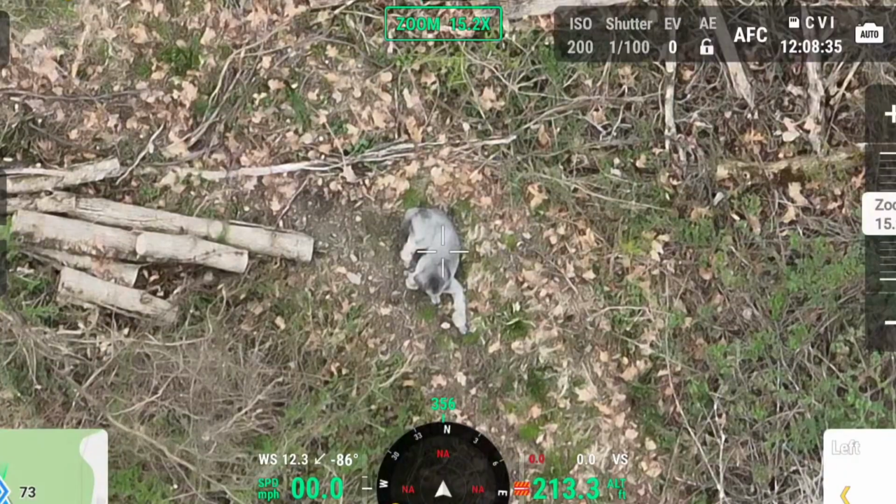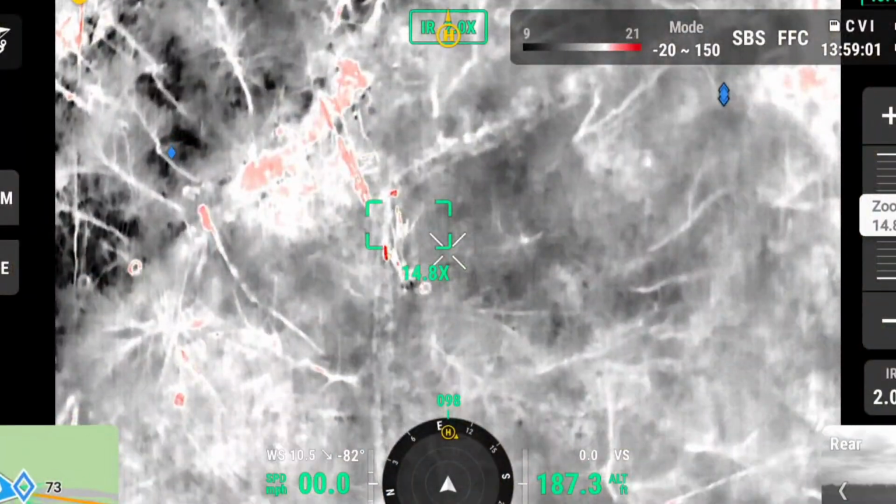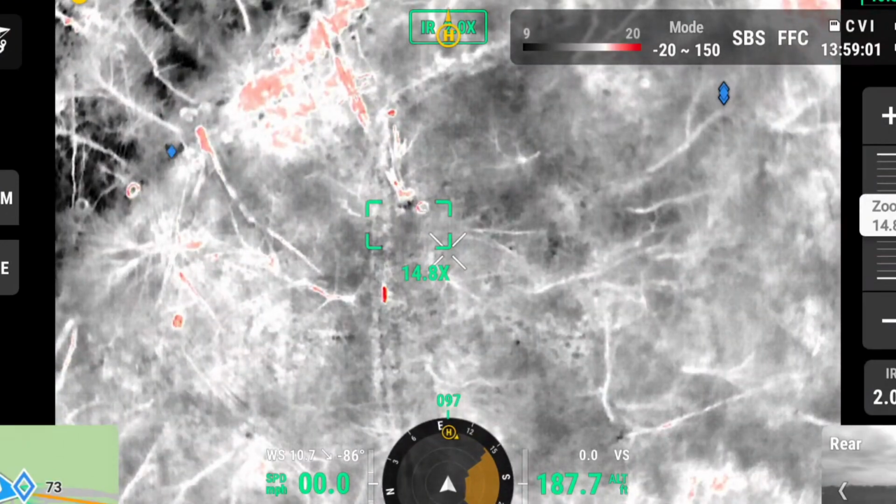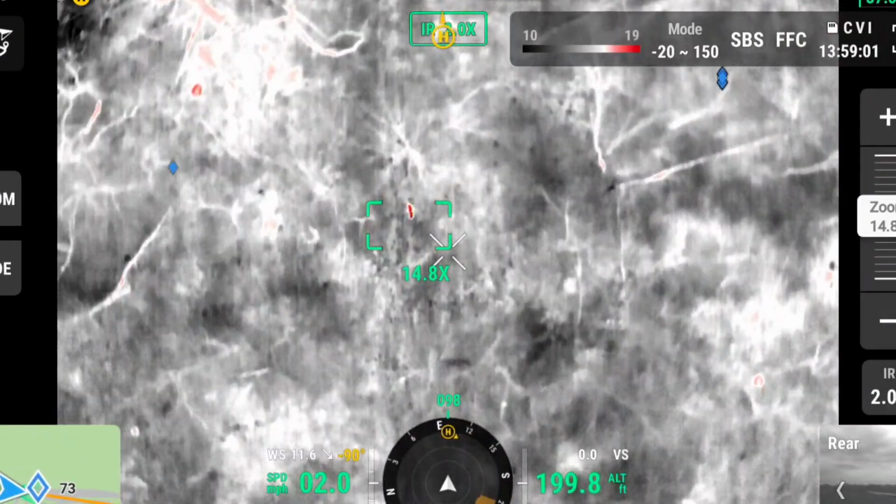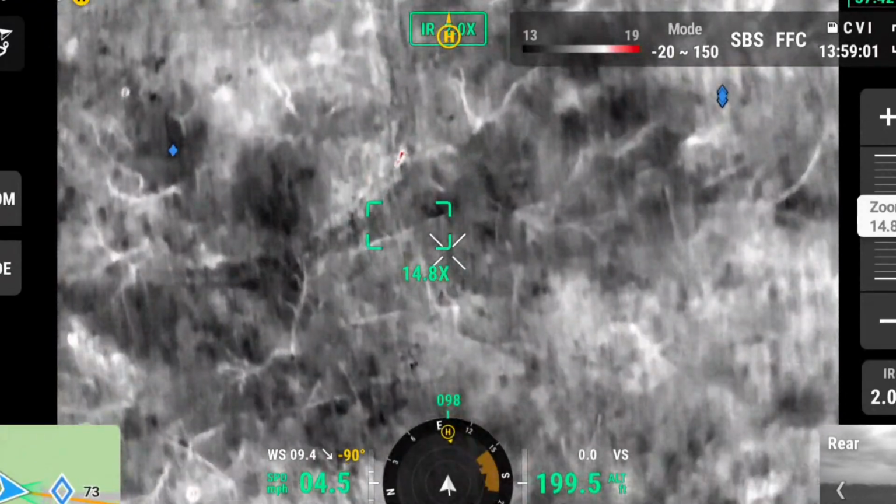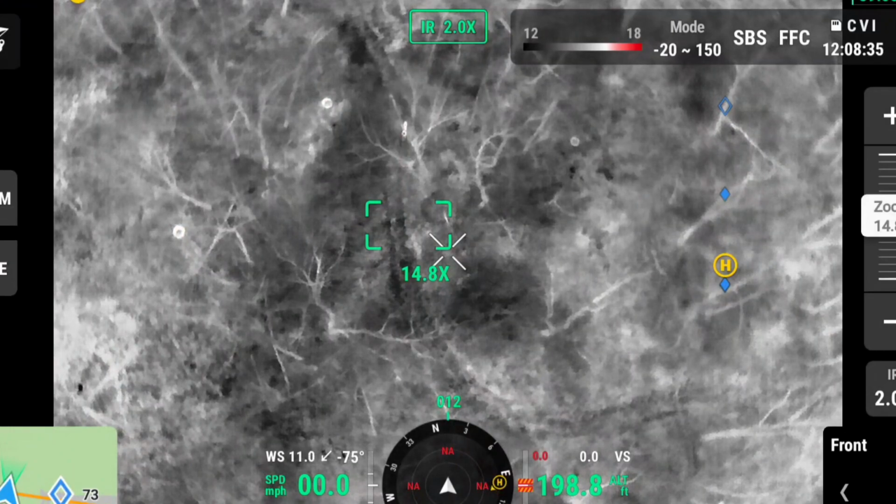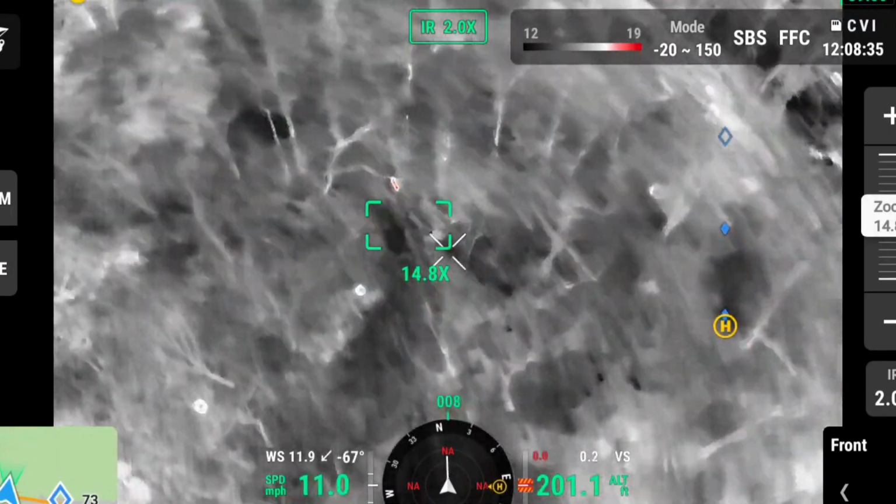Initial reaction, owners wanted to go and see if she would come to them, so we set up not too far away, and as you see, the first instance of seeing us, Galaxy turned and ran, which turned out to be the general thread for the rest of the day. She ran for quite some time.